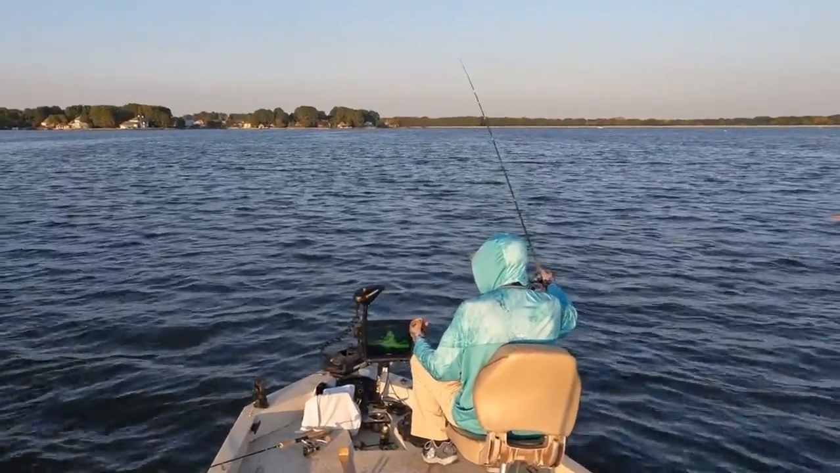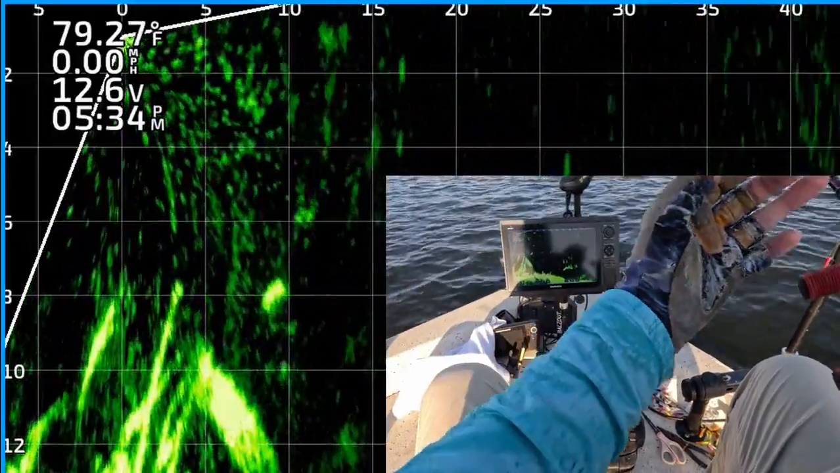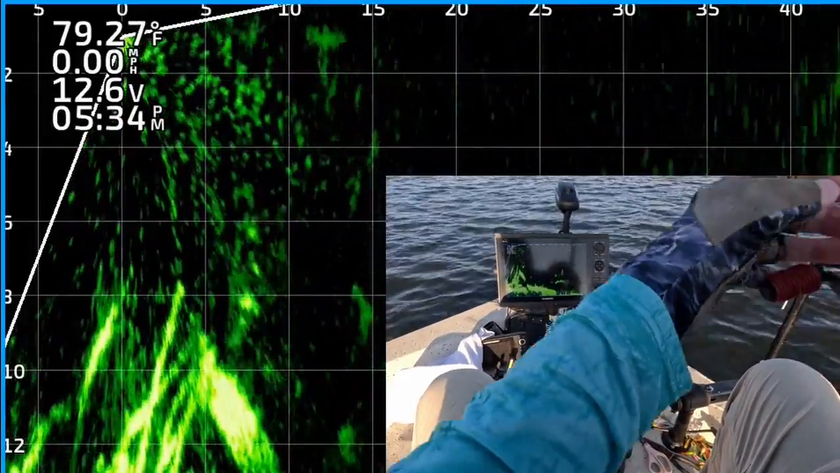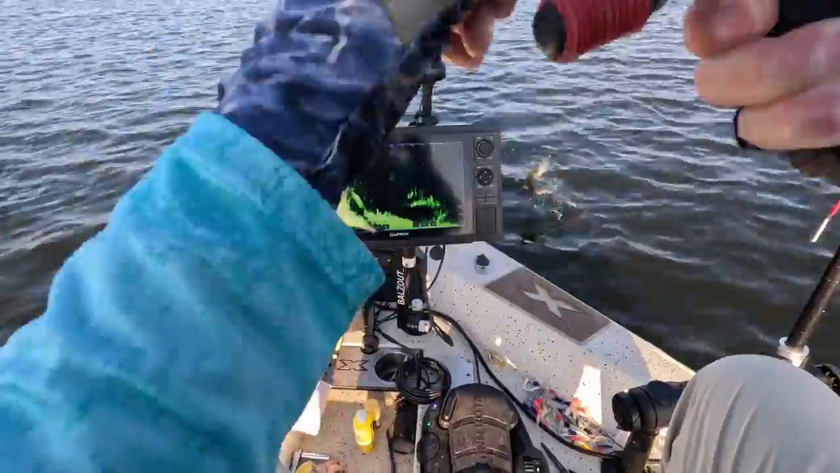Okay, about to cast out. There's a nice looking crappie 10 feet from the boat, 8 feet deep. There you see the weight and jig dropping right on top of the crappie. Kind of working it up and down, twitching it, doing whatever you got to do to trigger a bite. Boom, he ate it. There's one. 534.